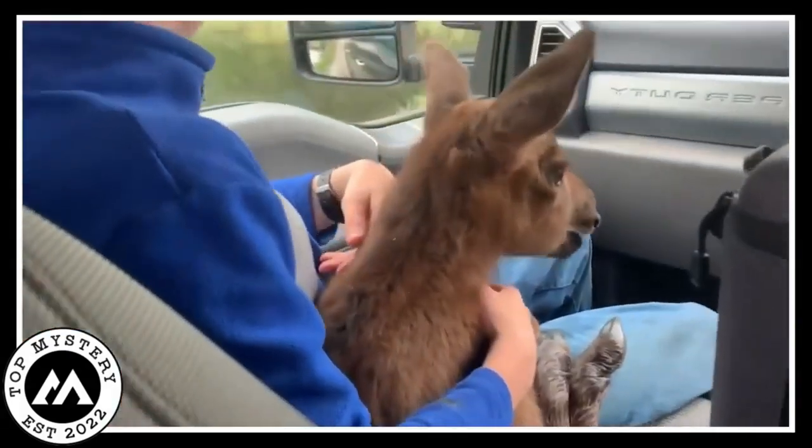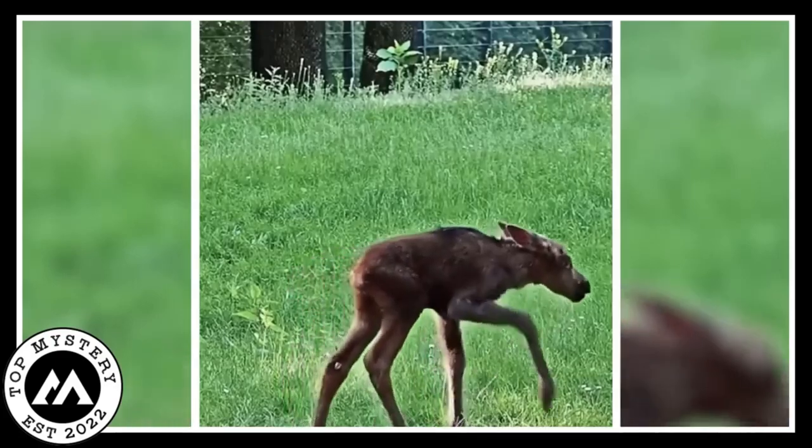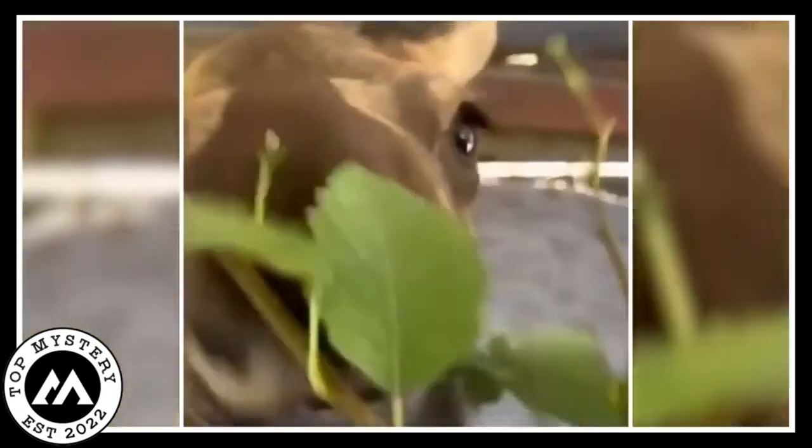Fast forward a bit, and here's the heartwarming twist. The family is like, we got this. They shower the moose with love, become its adopted moose parents, and guess what? The moose starts chowing down. It's like a tale of friendship overcoming tough times.